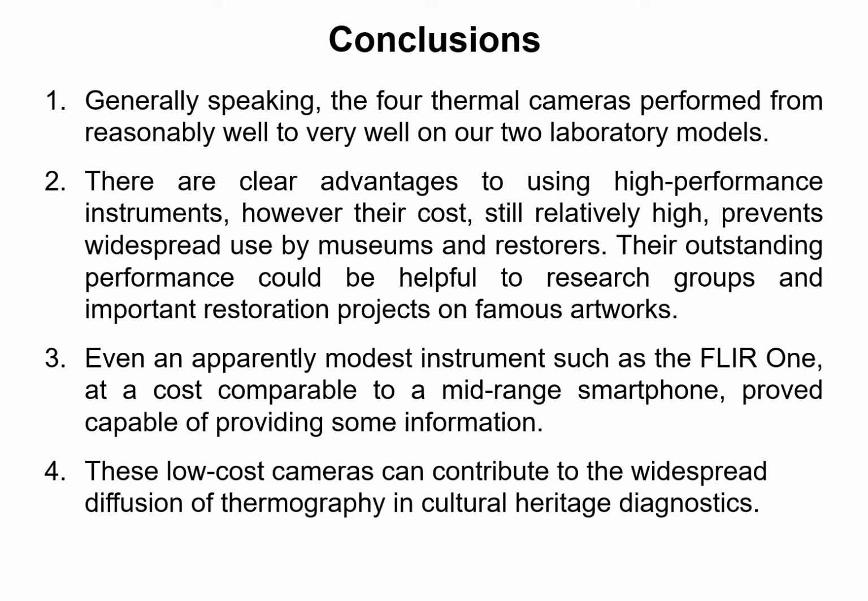Also, even apparently modest instruments, such as the FLIR-1, which has a cost comparable to a mid-range smartphone, prove capable of providing some information. These low-cost cameras can therefore contribute to the widespread diffusion of thermography in cultural heritage diagnostics.